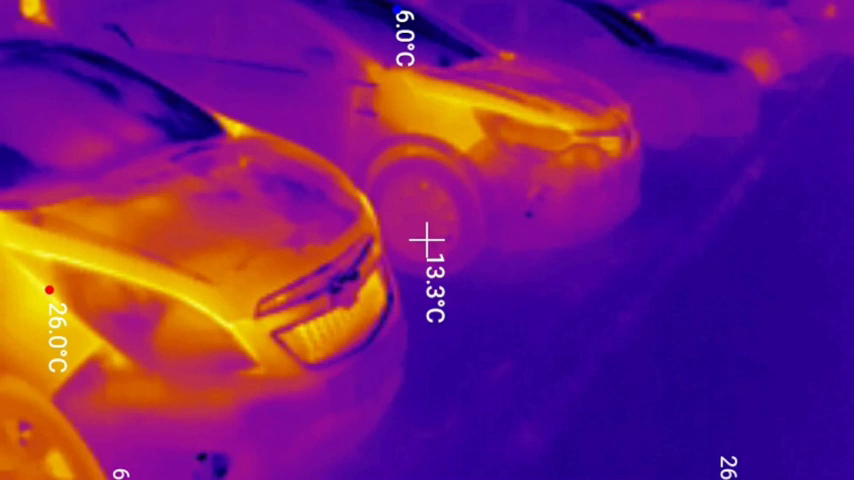I mentioned already that you can find animals and persons, but not only themselves, you can also see for a small time where they have been. Because as you see in this video, if I put my hand on the dashboard of a car, I take it away and then you see that there's a warm spot for a couple of minutes. But also, for example, you can see which cars have been active, because one car is cold and the other car is warm at the front side where the engine is.